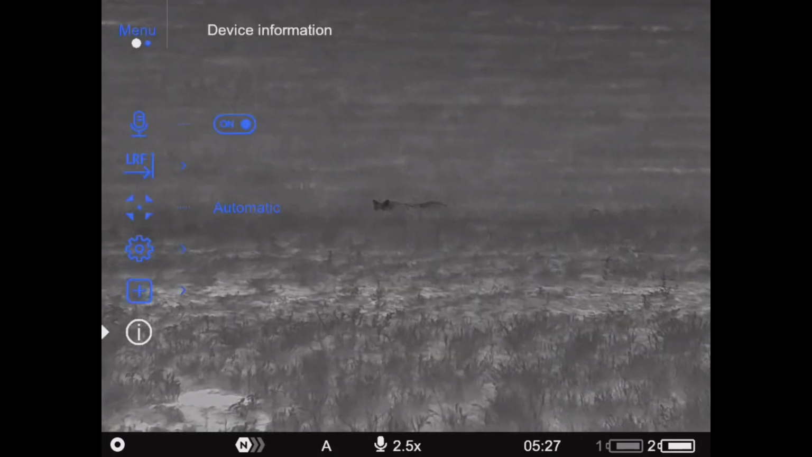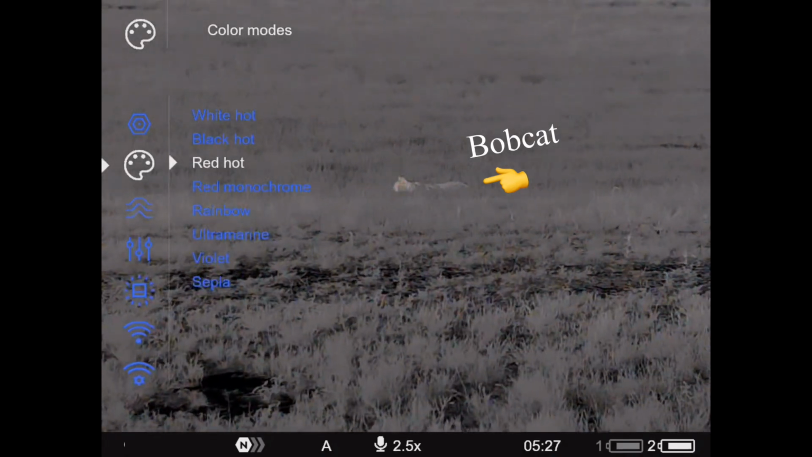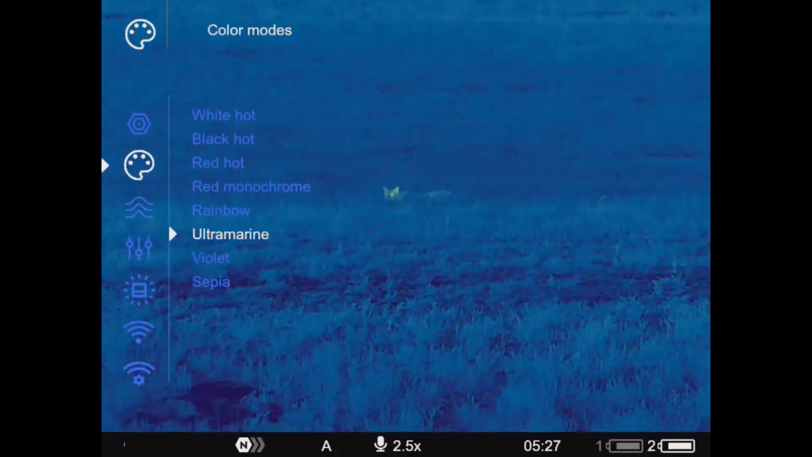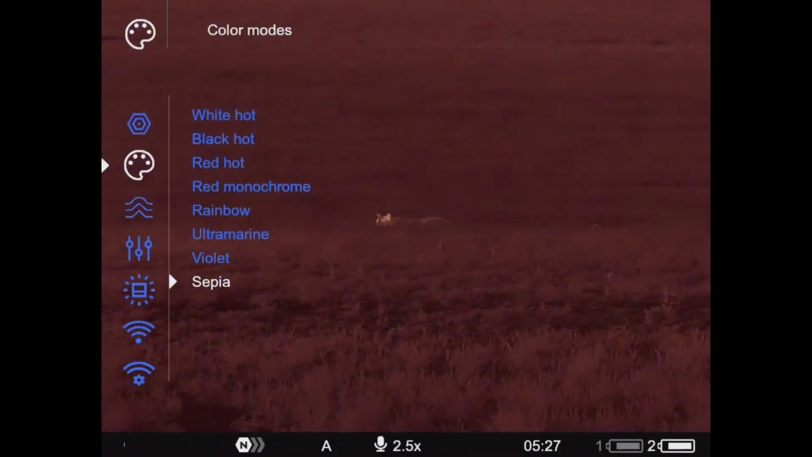So these things have been really cool. We've gotten to try them out in the field for several weeks now. Really got to get on some groups of pigs up close, got to see a lot of coyotes, and really see what this thing's capable of. This thing has been really impressive.